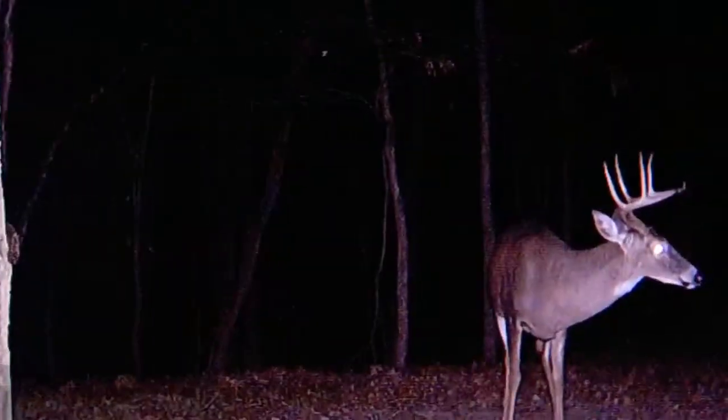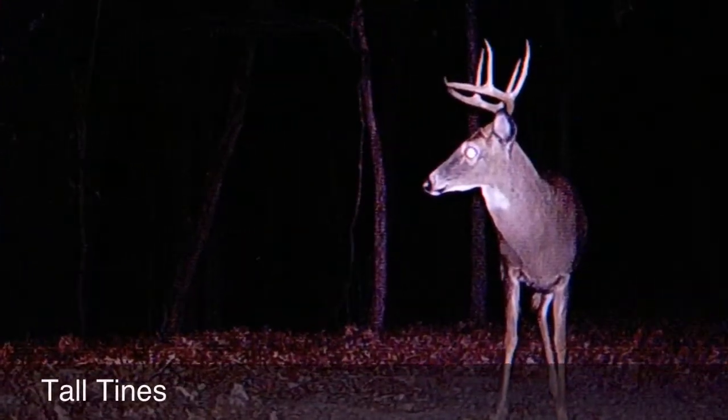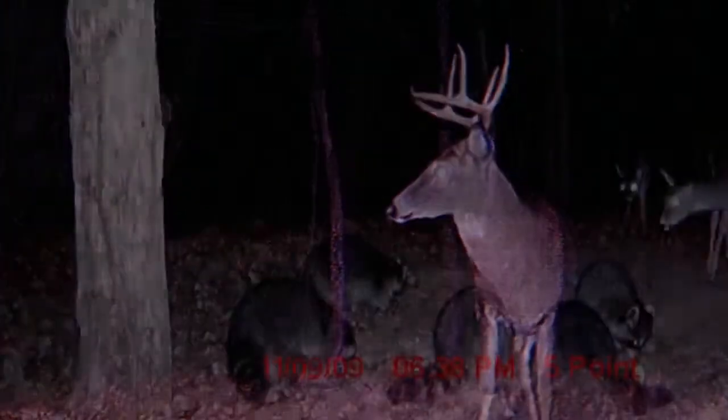Then out of the blue came a cow horn spike and my little boy started to shake. But he manned up and took his very first buck on opening day.